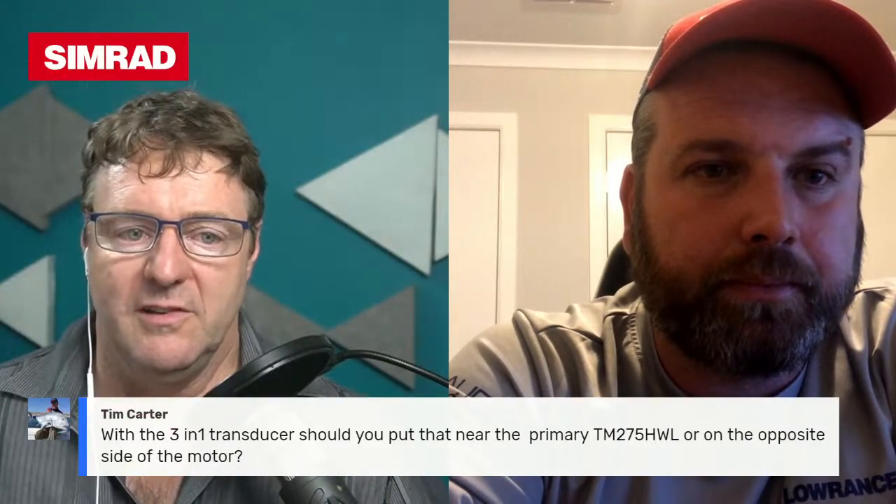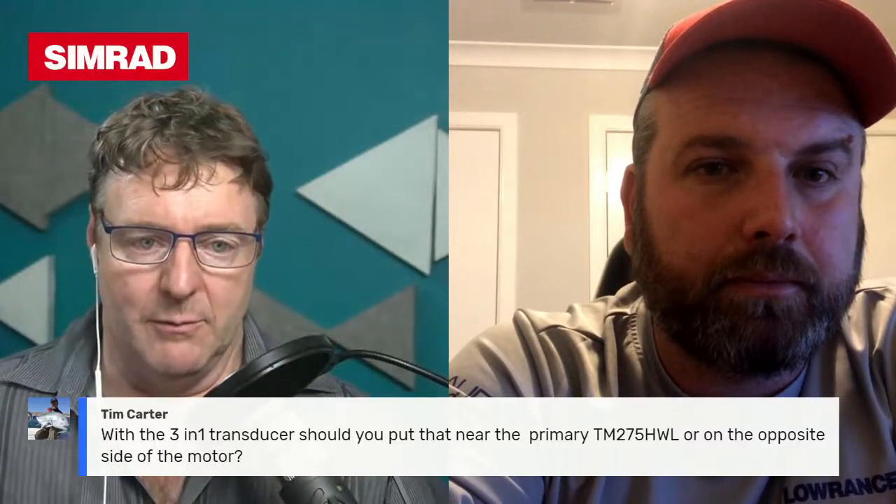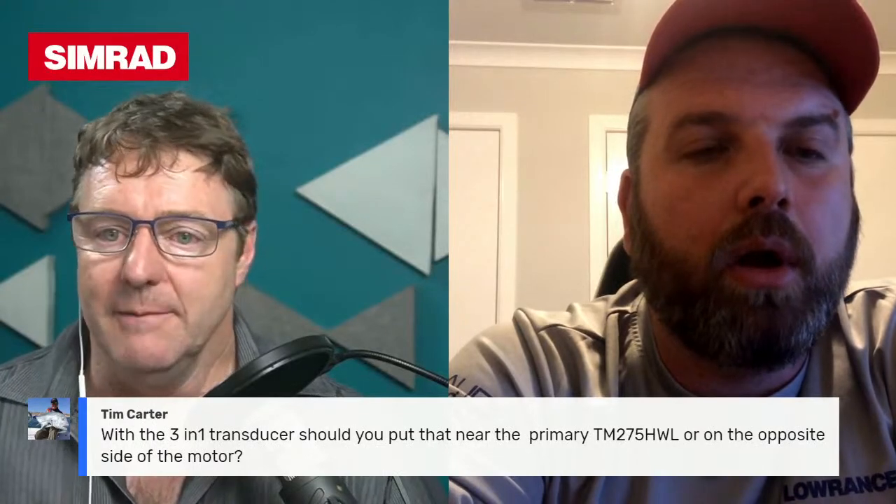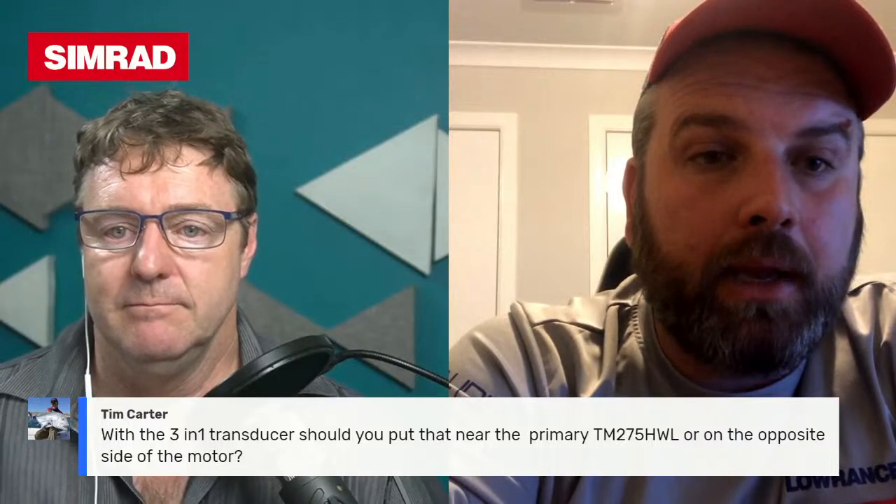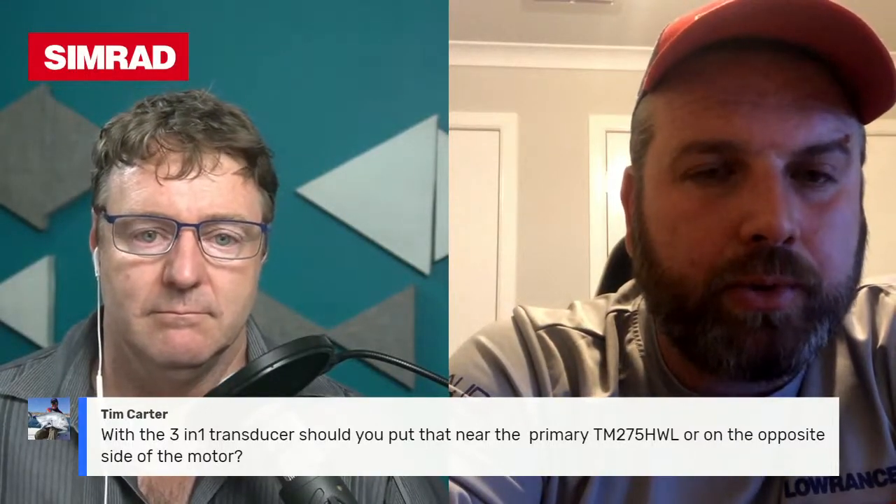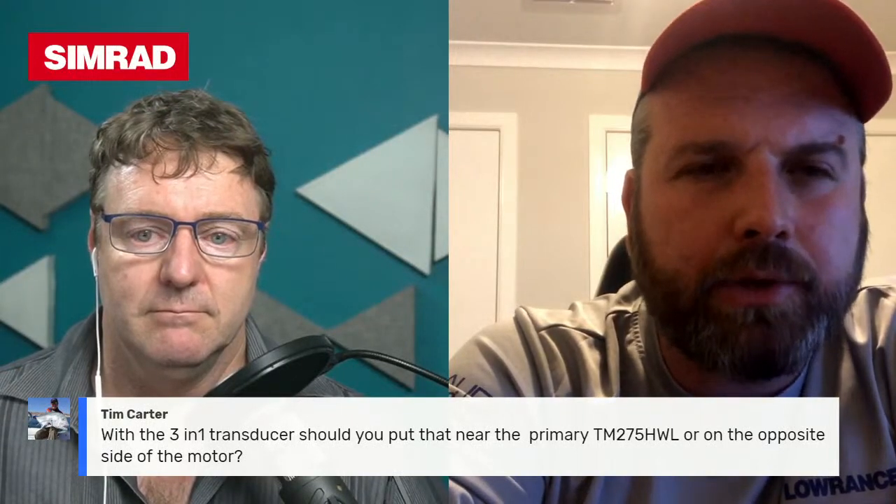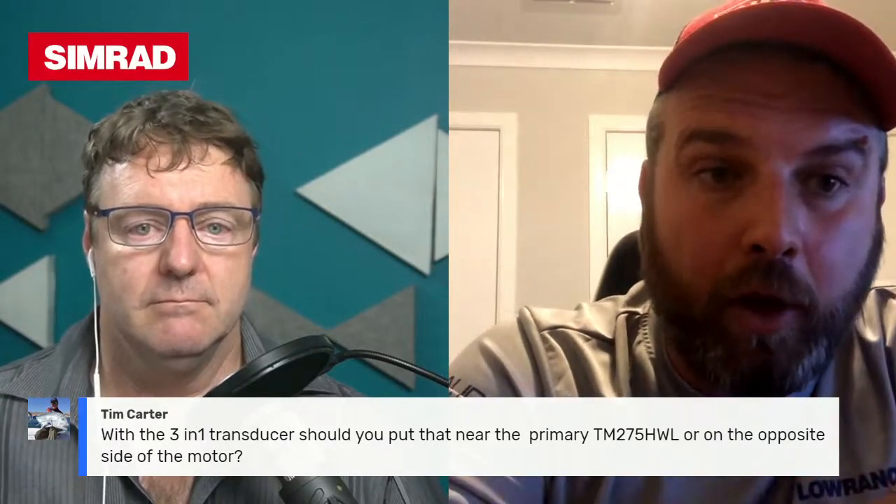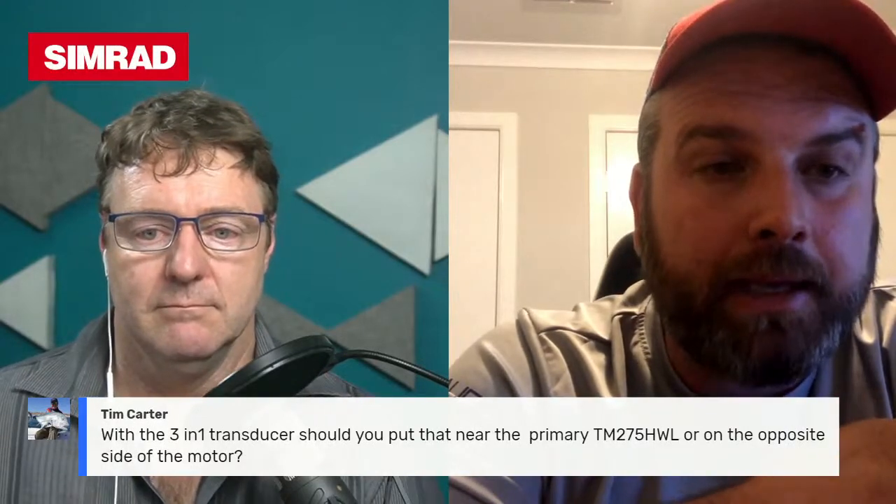So a question from Tim about 3-in-1 transducers. With the 3-in-1 transducer, should you put that near the primary or on the opposite side of the motor? Ideally, it should be near your 275. You'd mount it near your traditional sonar. It should be just below and as close as possible without interfering. You can definitely mount it on the opposite side of the motor if you have limited space.